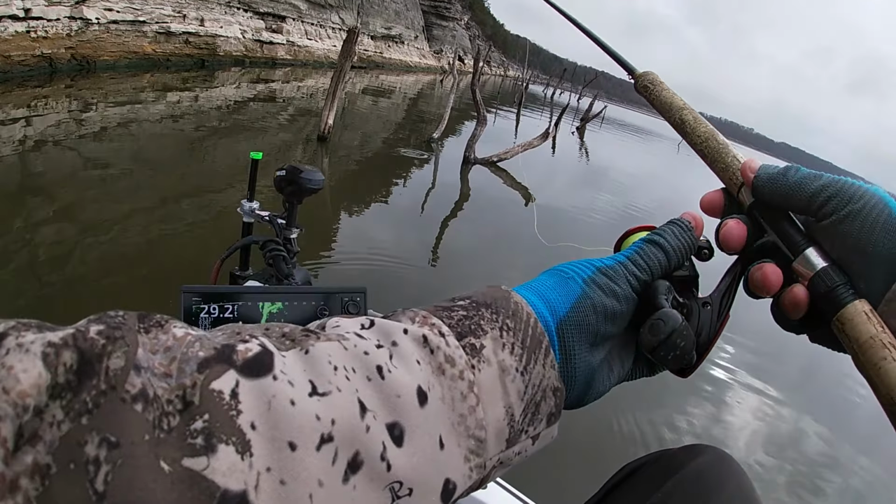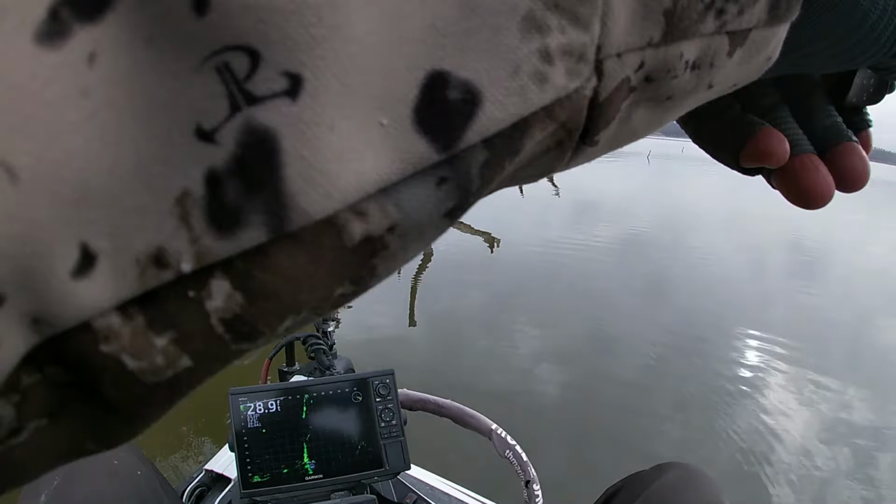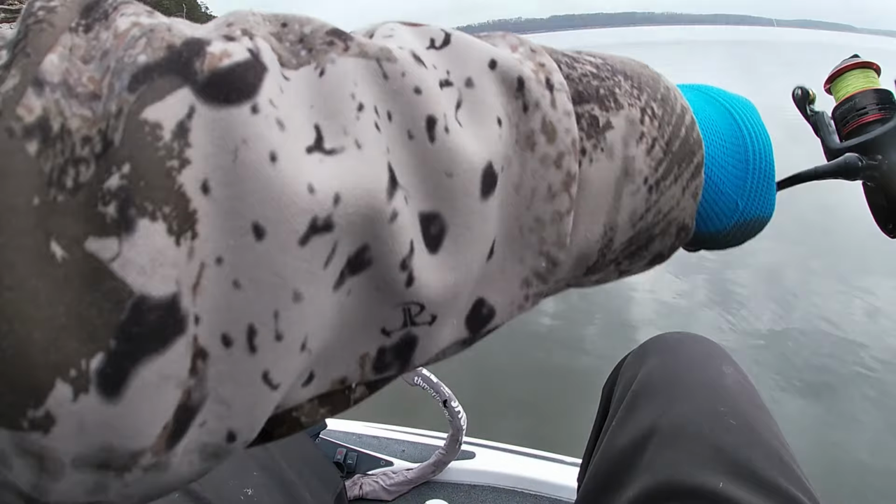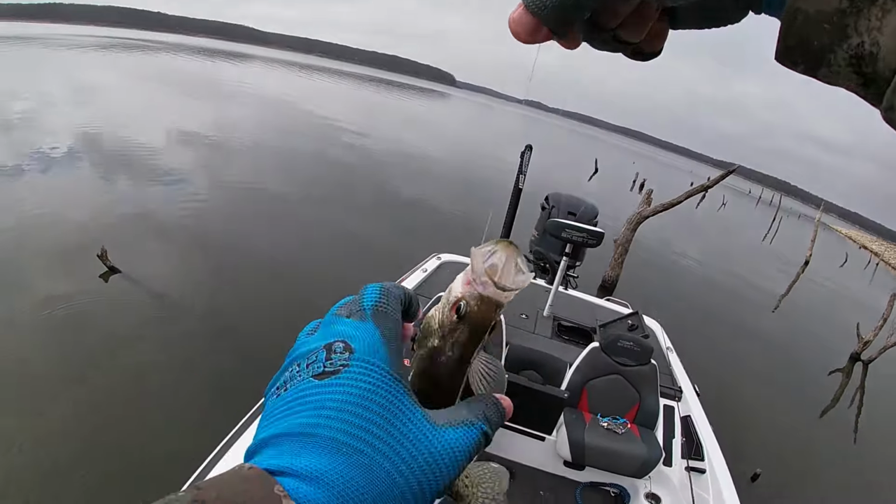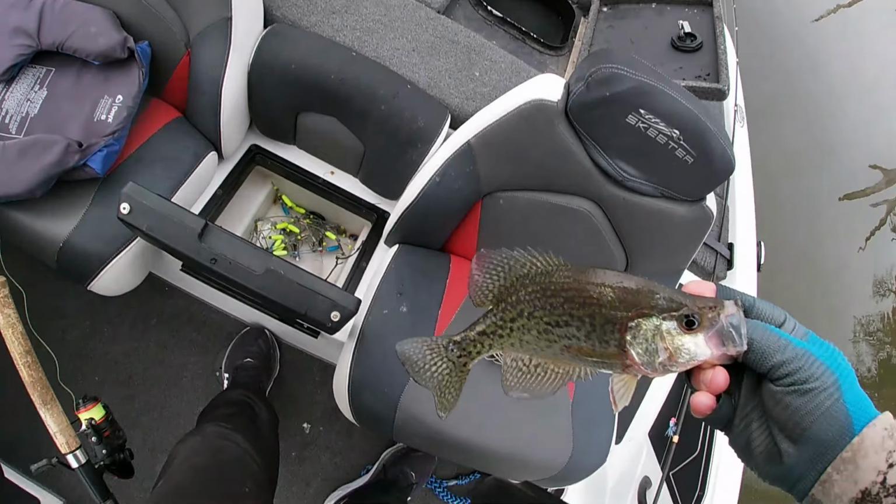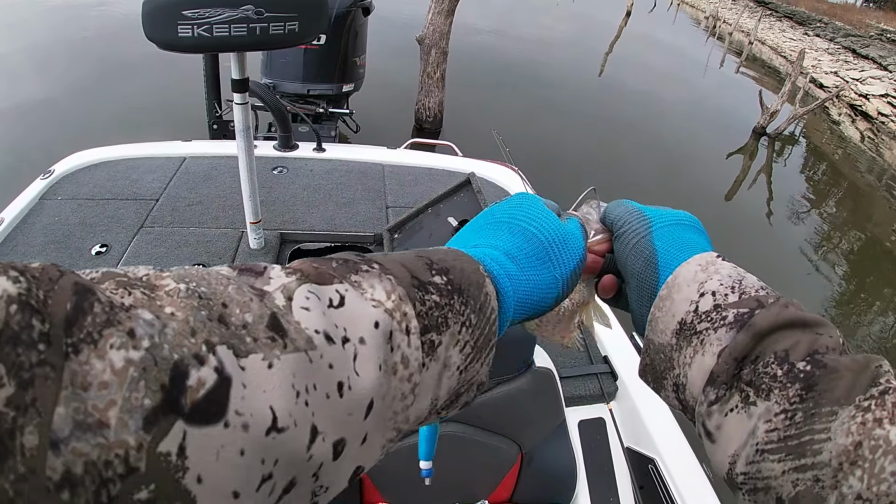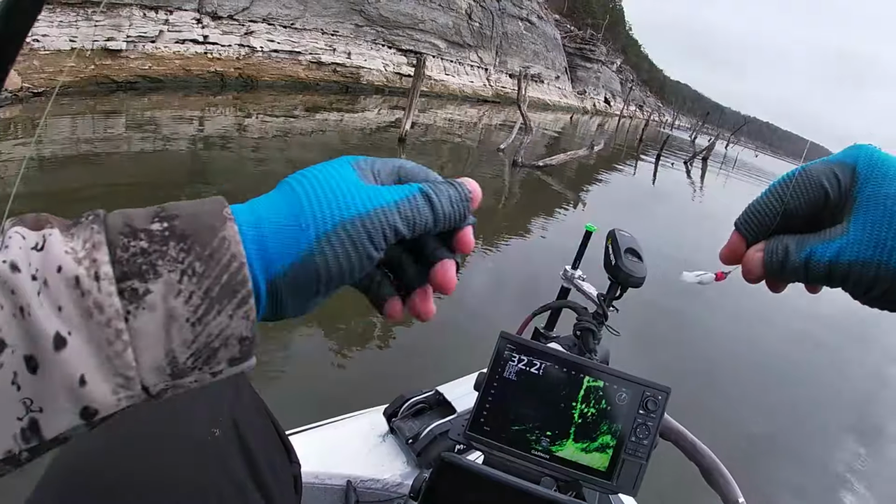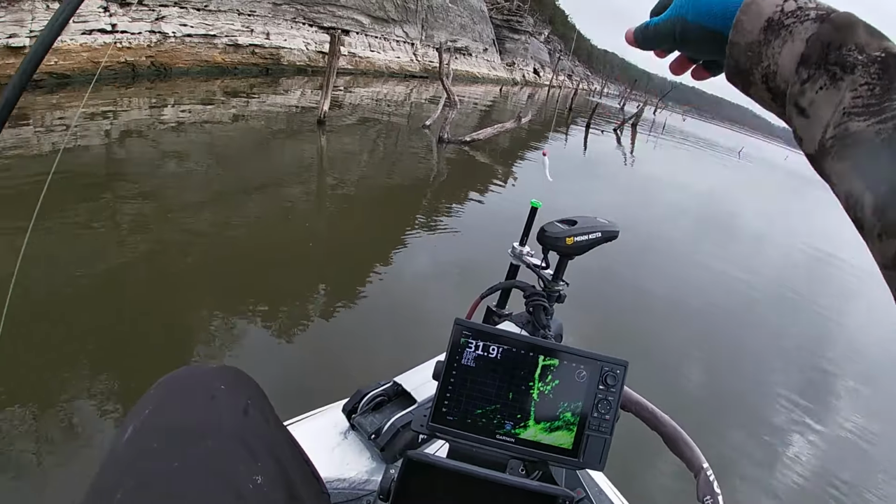I think these shallower fish are the better fish. There's one right there. It's another good one. Another good crappie. Better ones are shallower. Might get us a nice little mess to take home, maybe have the night before Thanksgiving. These fish right here, the better ones, it looks like. That's where I caught that one. He was about 6 to 8 foot deep.